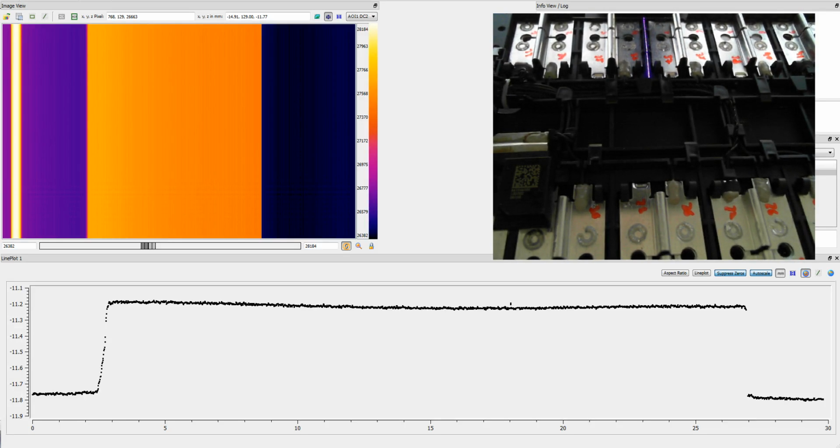1, 2, 3, test. So this is Quelltech laser scanner.